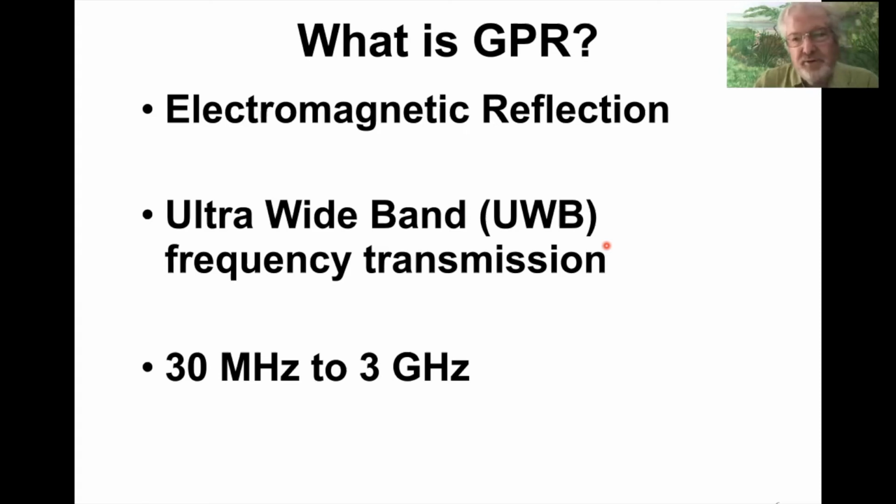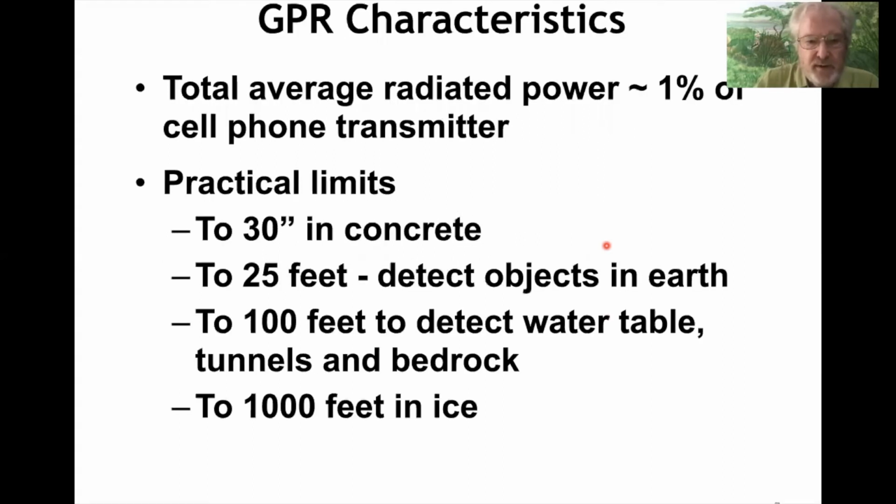High frequencies give you more resolution but less depth. Low frequencies give less resolution in terms of the target, but a lot more depth. So this, I won't read all this to you. I'll let you read it yourself, but the radiated power is very, very low. As you can see, it's about 1% of a cell phone transmitter, and it's regulated by the FCC. So the secret sauce in ground penetrating radar is a very, very sensitive receiver.